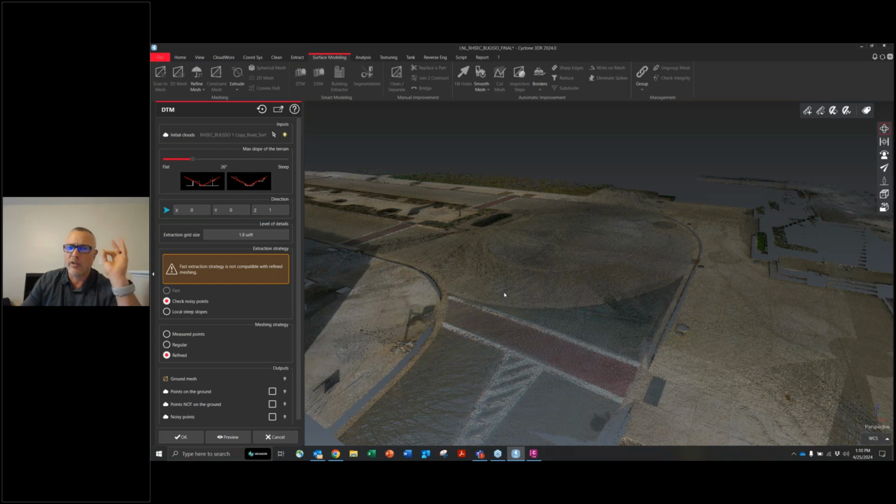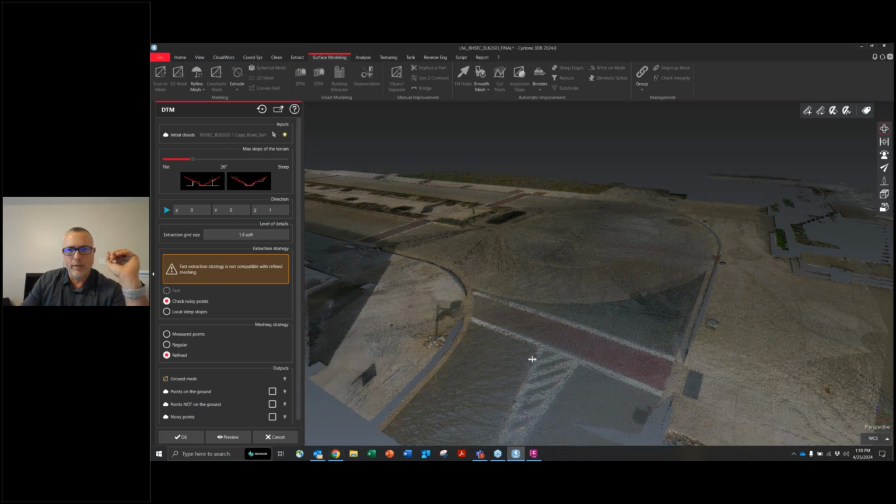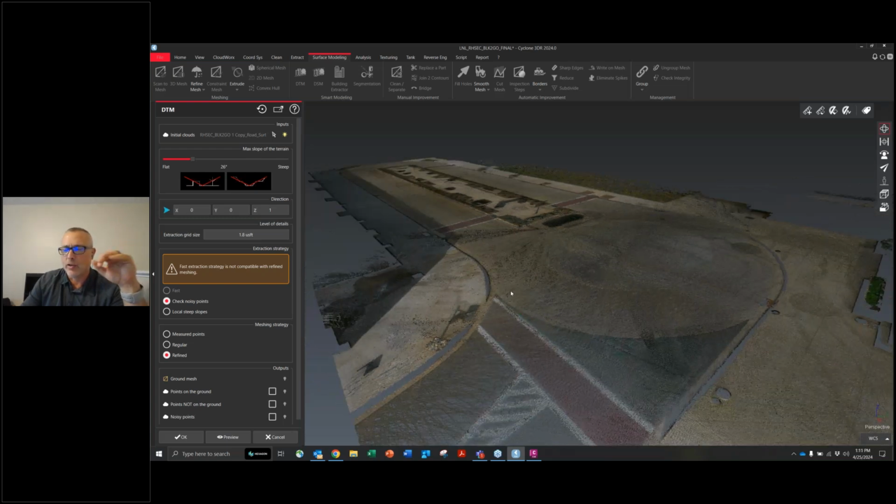One thing I'm going to focus on primarily today is the refined mesh method, which is basically going to do an initial take of the ground, and then look at it again and try to refine it based on the best grouping of the points.